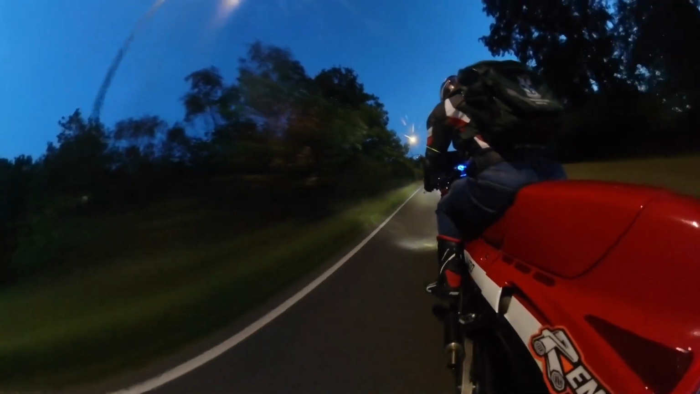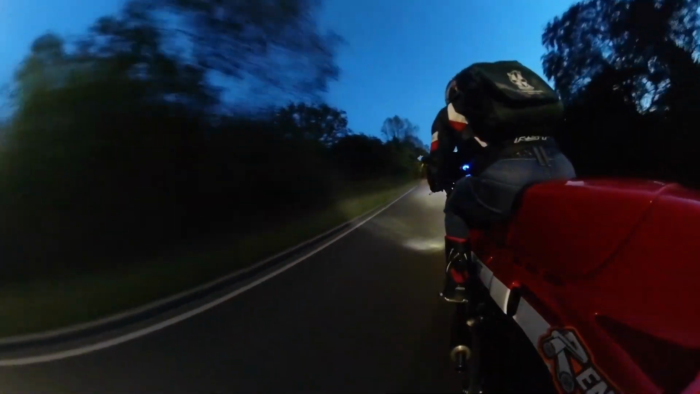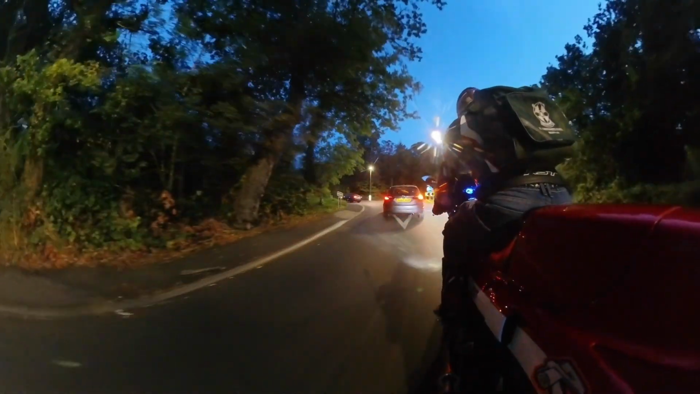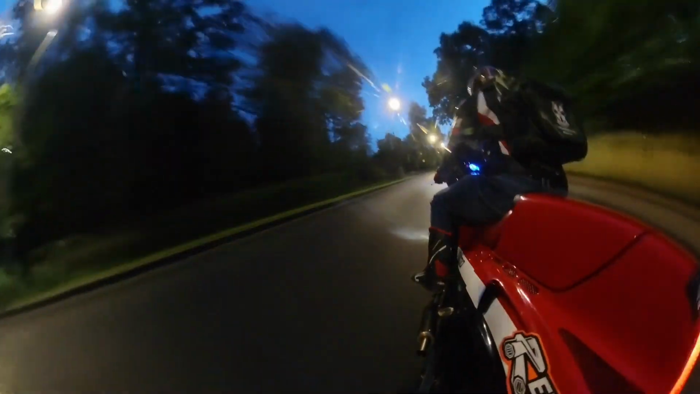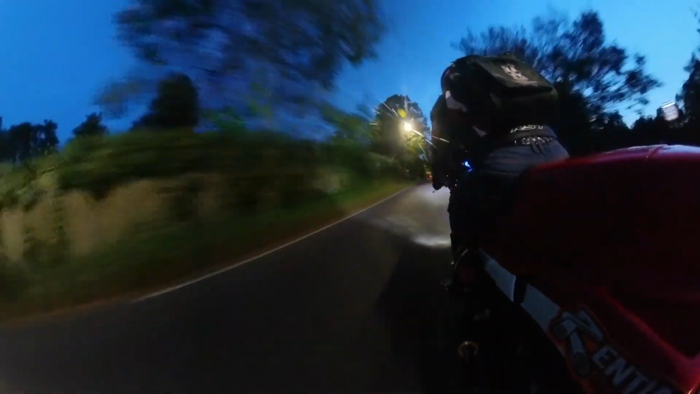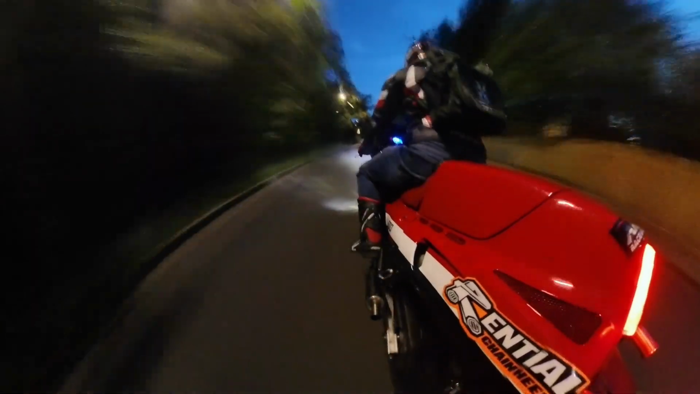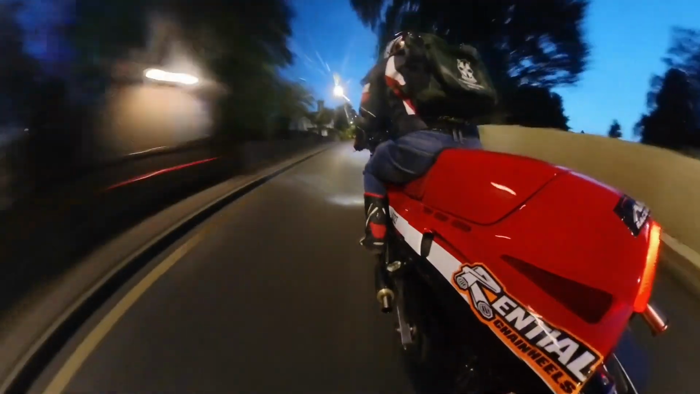Water. No, it's too dark. Comes up a tree.